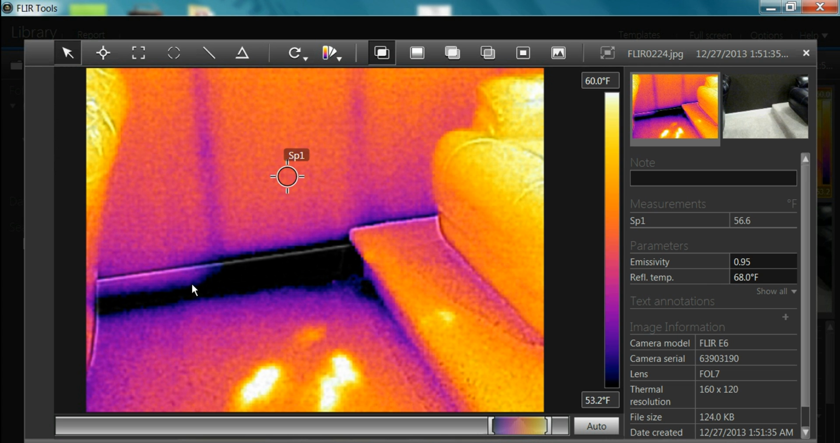This dark blue area here suggests air infiltration or a moisture problem. Inspection of this area with the moisture meter revealed elevated levels of moisture. Further evaluation behind the wall in the unfinished utility room clearly showed a foundation leak in this area.